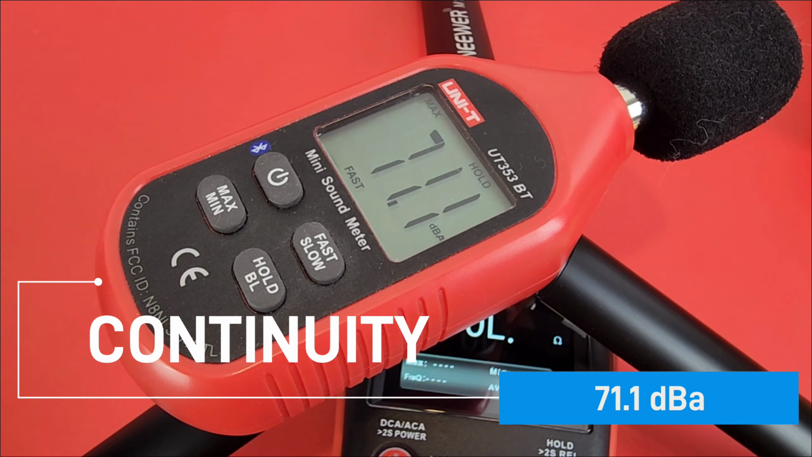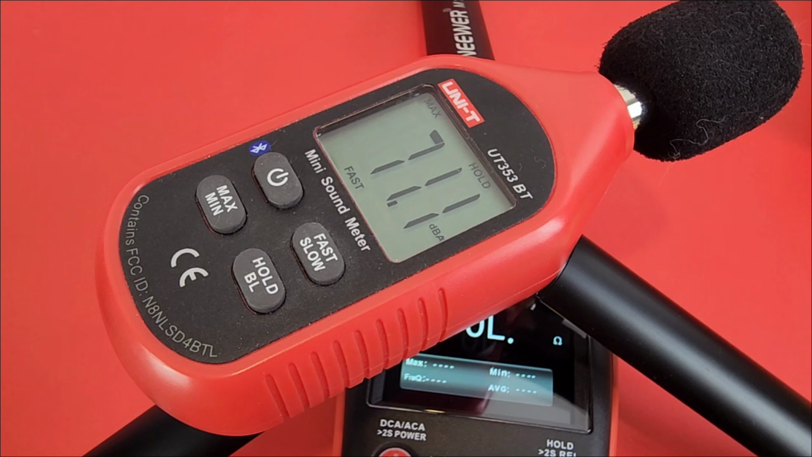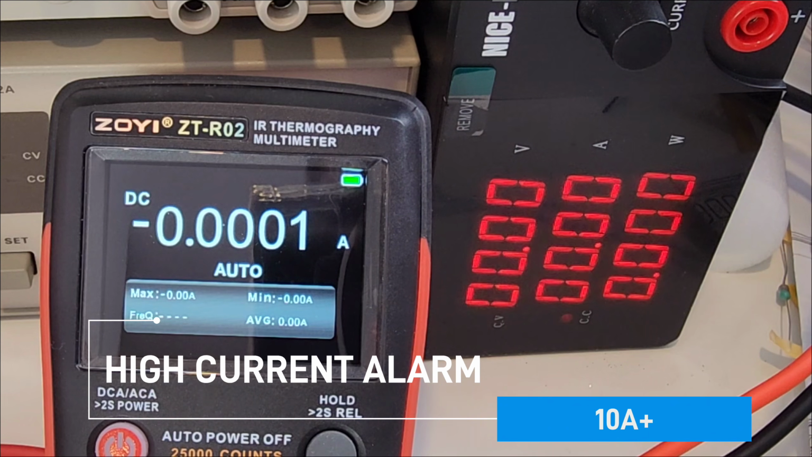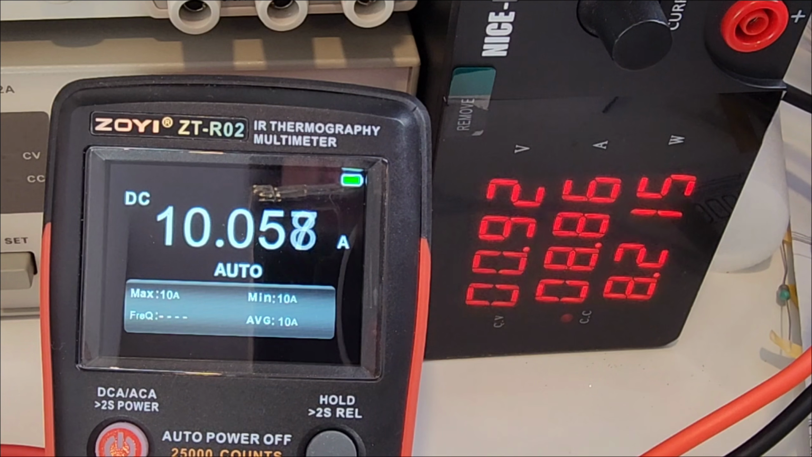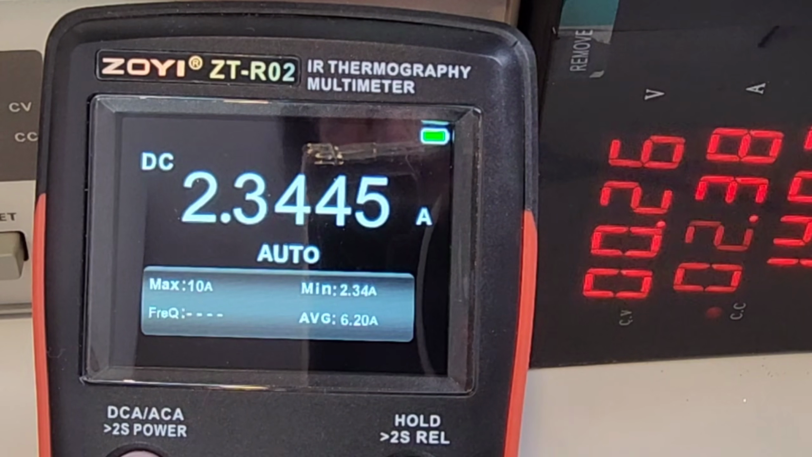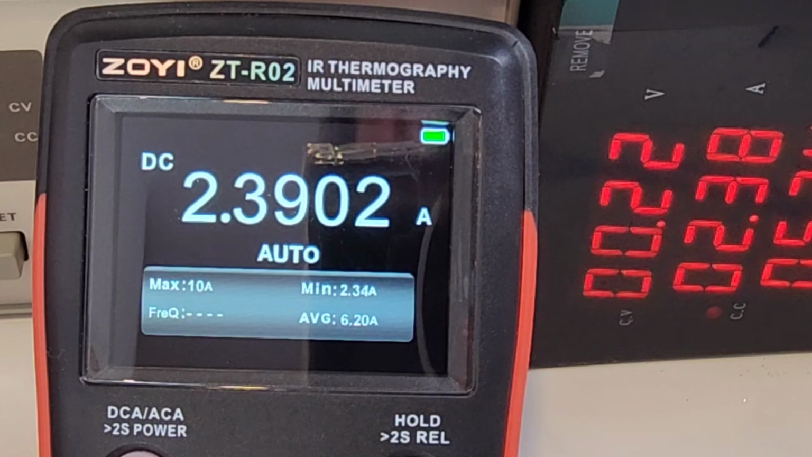71.1 decibels, maximum output volume in continuity. High current amps, not a problem. Awesome.